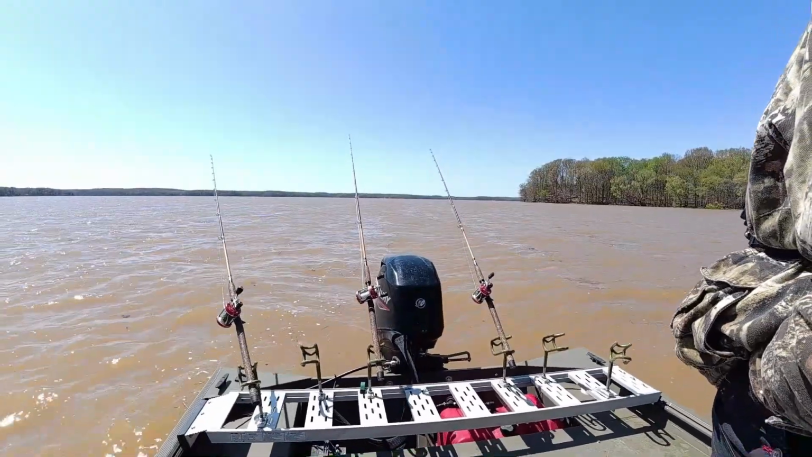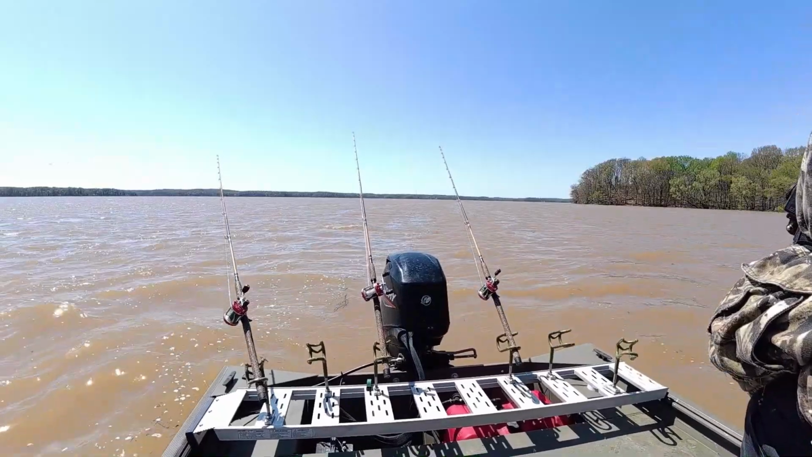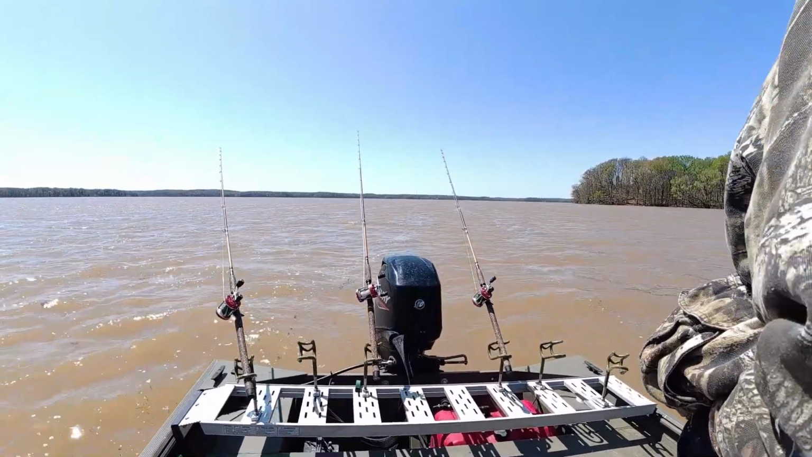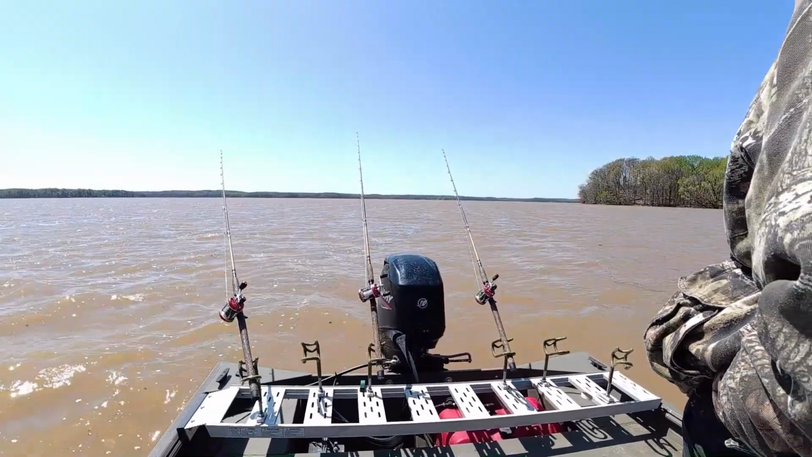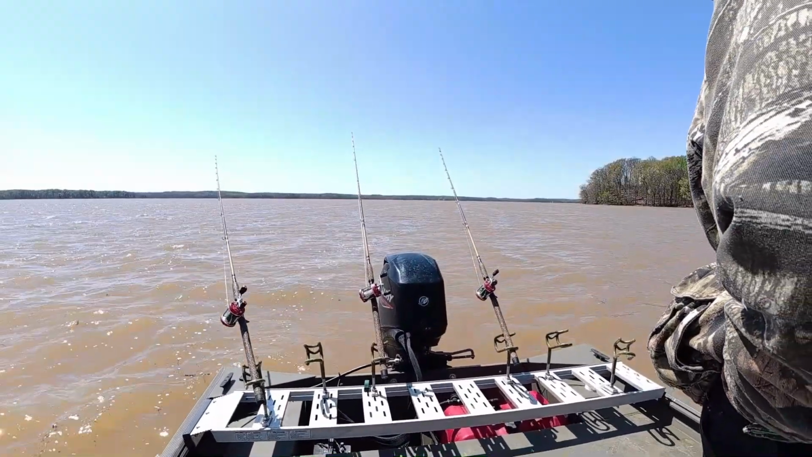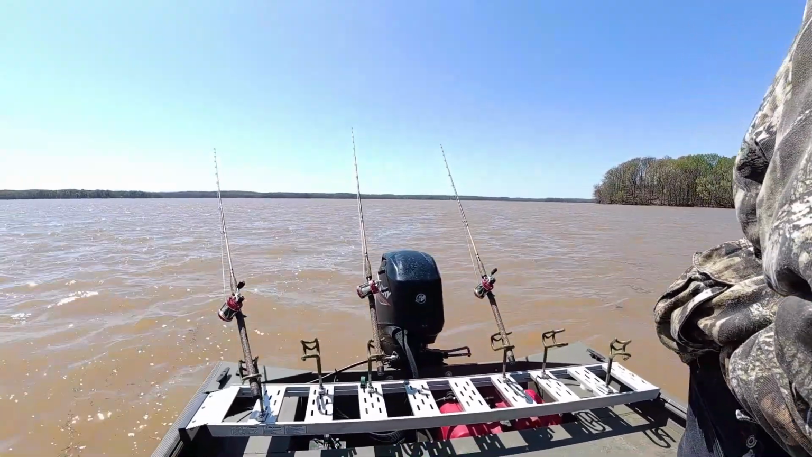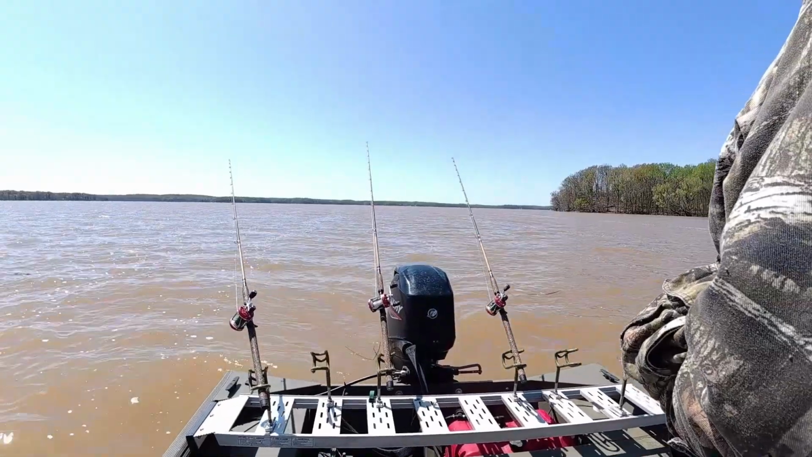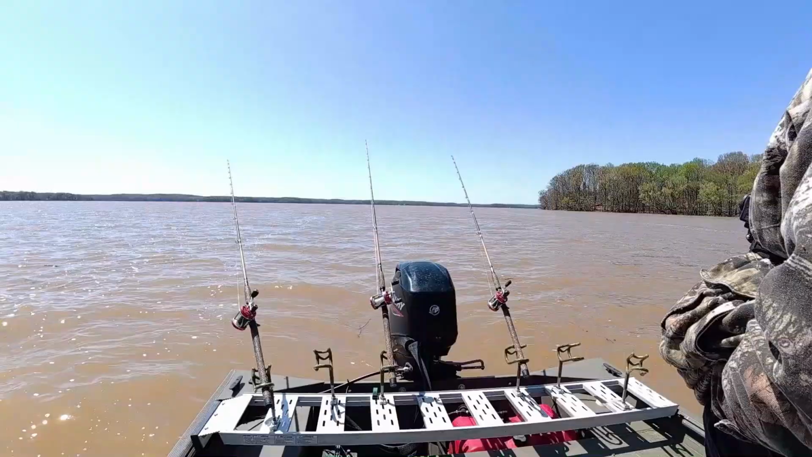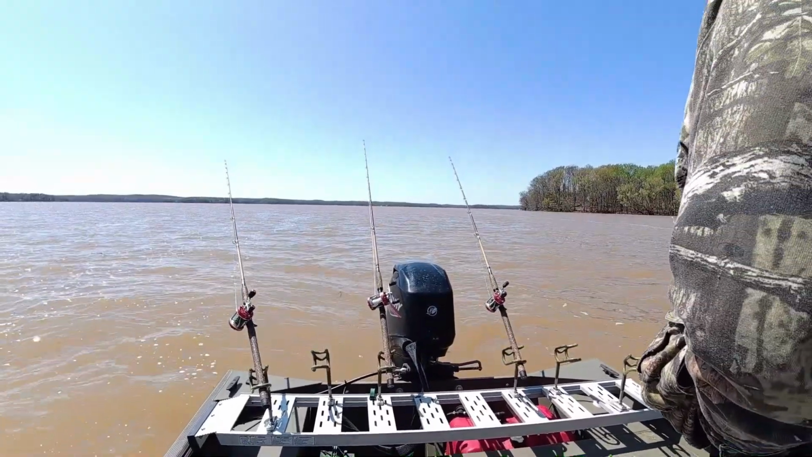It was supposed to die down, supposed to go from 5 miles an hour to 0, and so far it's gone from 10 to about 15, 16. Right hand pole got a nibble.